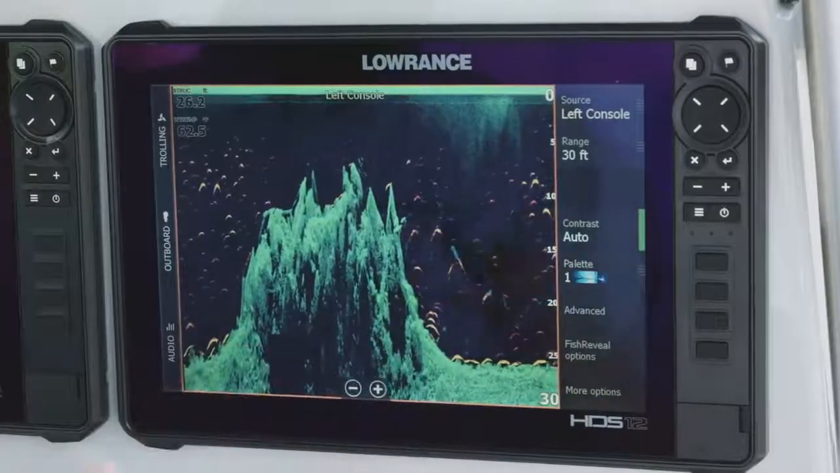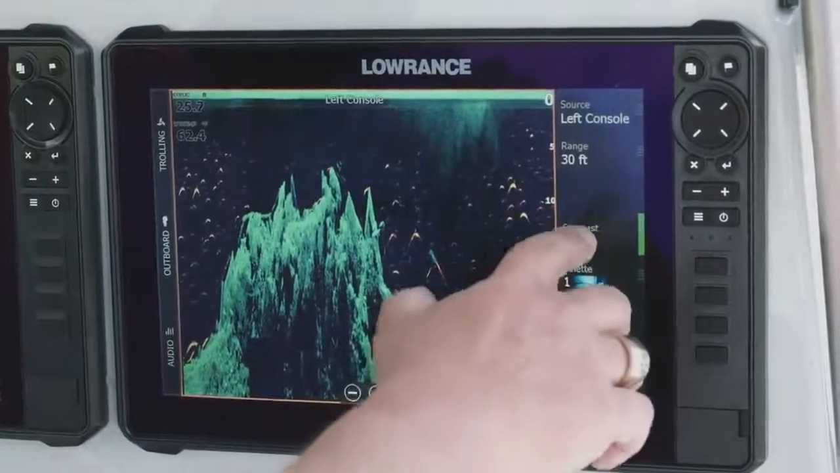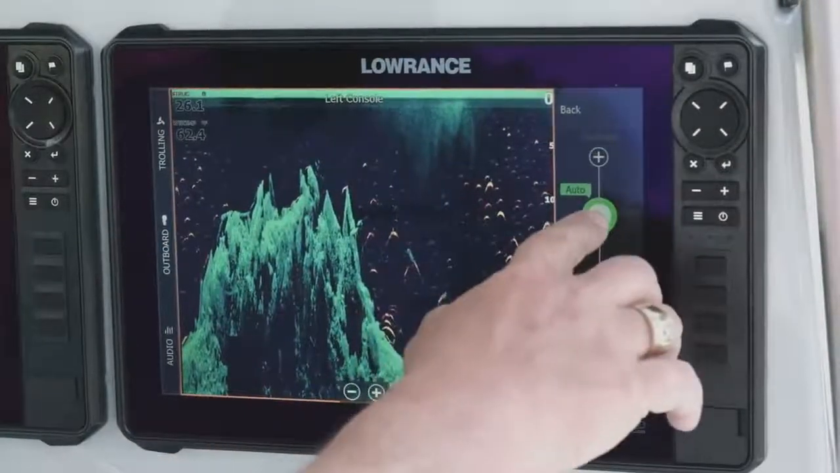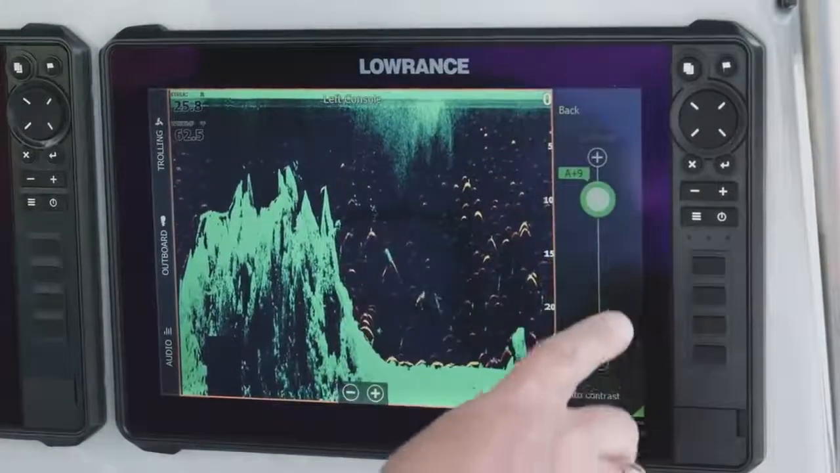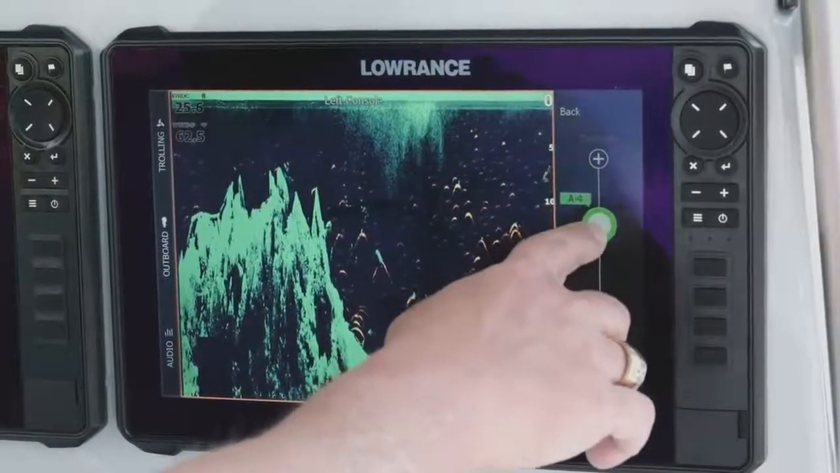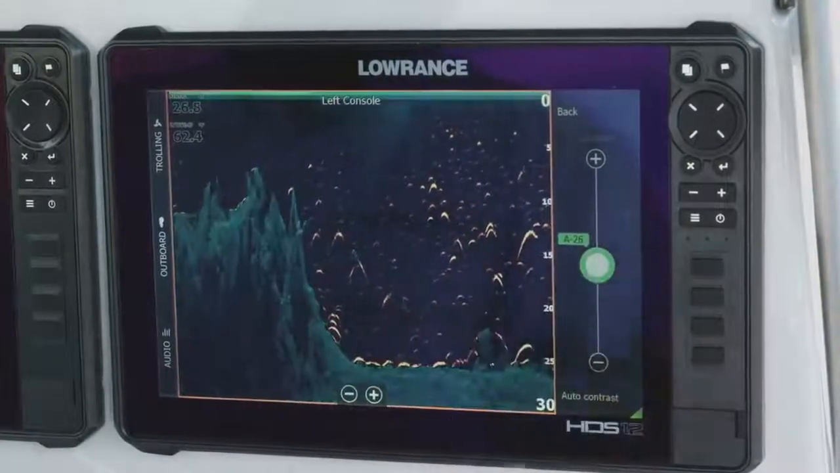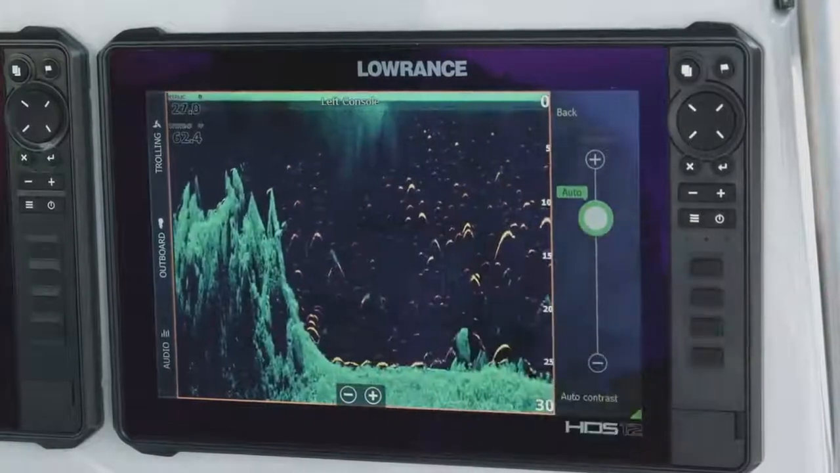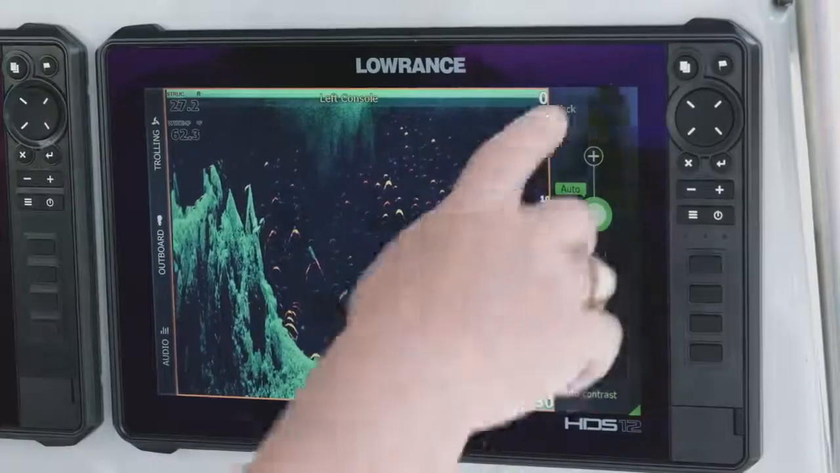It's just really amazing. So when you're out here, there's a couple of things. Typically, I leave my contrast in auto, but if I turn my contrast up, you can see the screen gets brighter. It starts washing things out. If my screen's a little too bright, I can drag it down, but if you drag it down too far, you get to where you're not seeing anything but a black screen. Again, like I said, I like to just keep it in auto because it self-adjusts the power for what we're seeing on the screen.